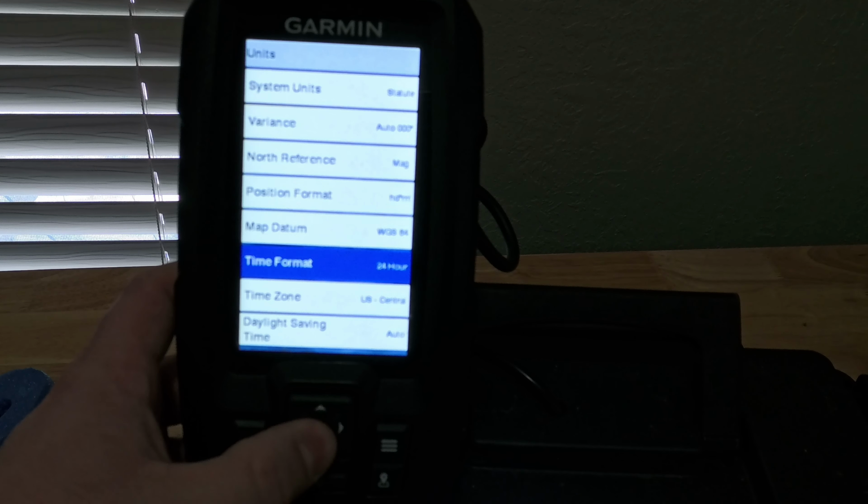You can change labels, you can hide them, show them, whatever you want to do. Turn transition activation, you can do it by distance or time. I have it by time. And same with the turn transition time. You do a 15-second warning basically. And then route start, you can change it for waypoint or by the boat moving.